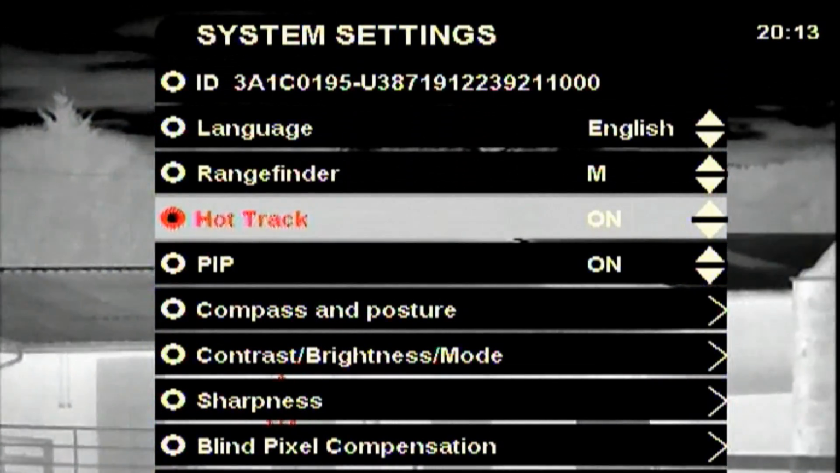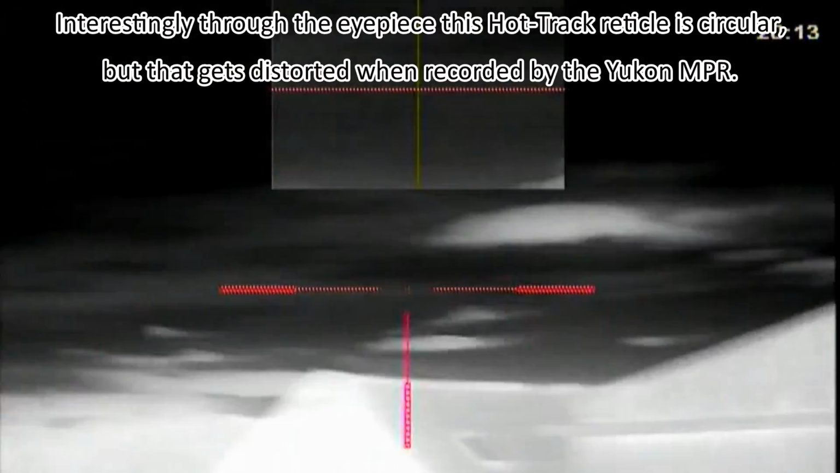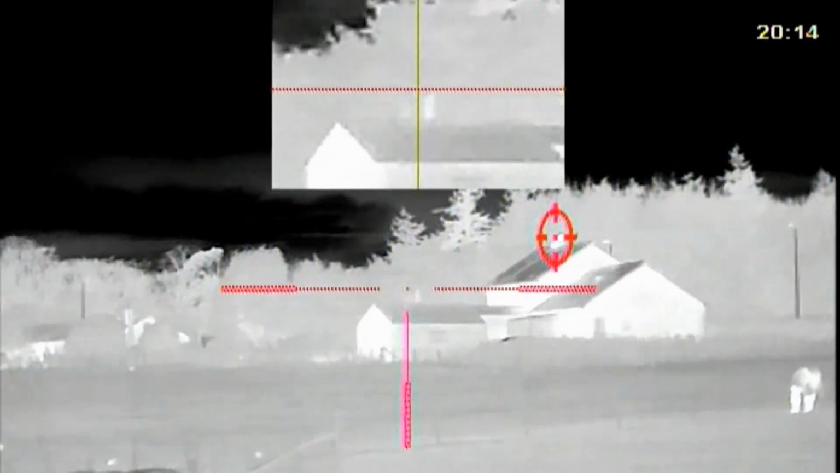Let's just put the hot track on. And we can see the hot track working. The warmest thing within the view is the horse. I'm just going to go and view those bunnies again. You can see the hot track is jumping to the chimney. It's the warmest object in the view.